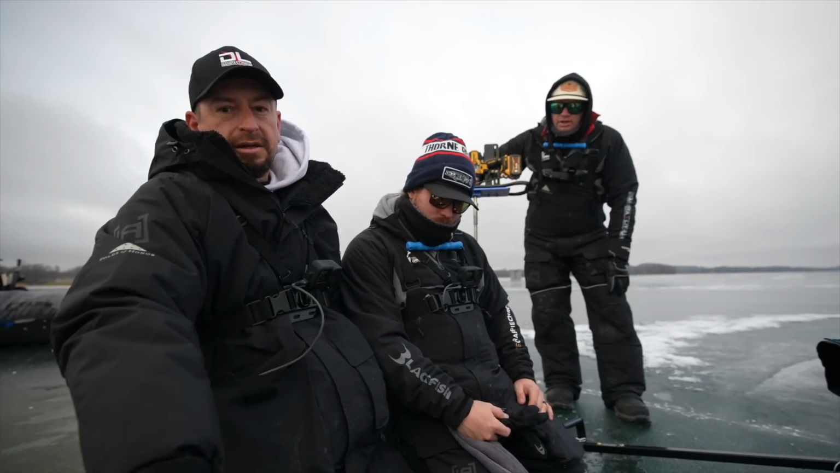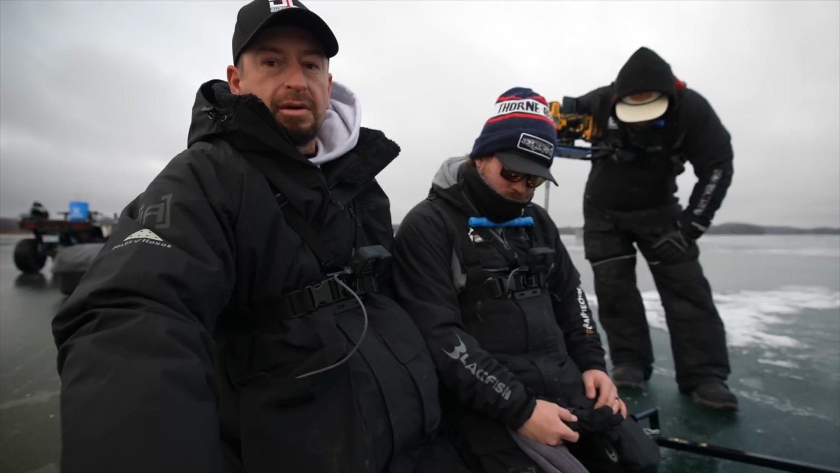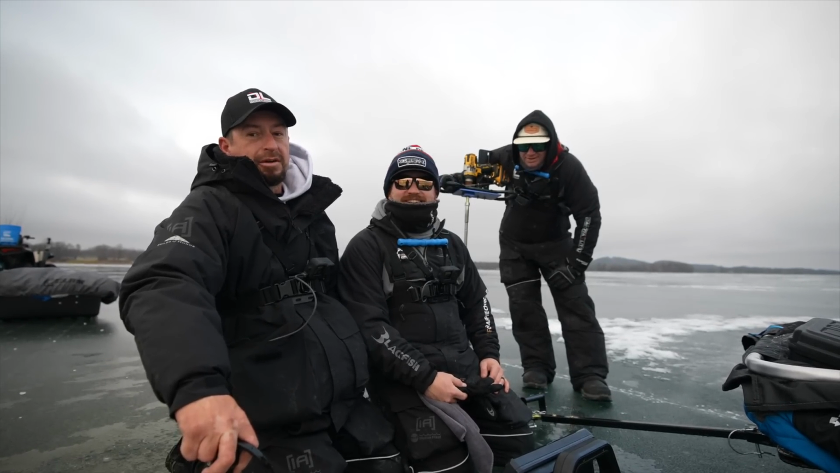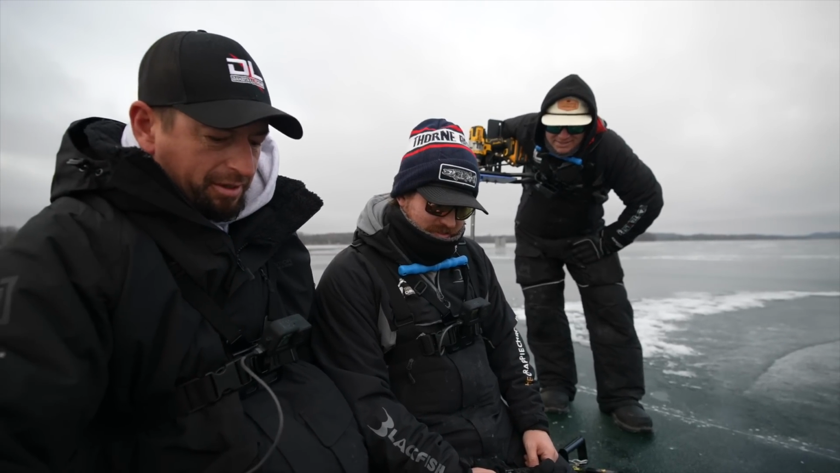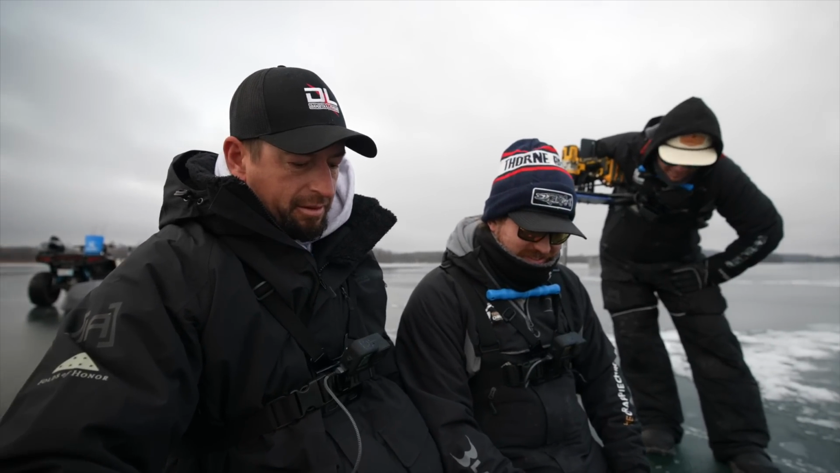Yeah, so we're on a new lake, new day. We're kind of going to start like the last couple days. What we've done is the shallow weed bite has kind of been the deal, and I think we already found it. So we're going to go first hole. There's some really big fish at about 70 feet, so we're going to get a little closer, see what they are, and get after it.